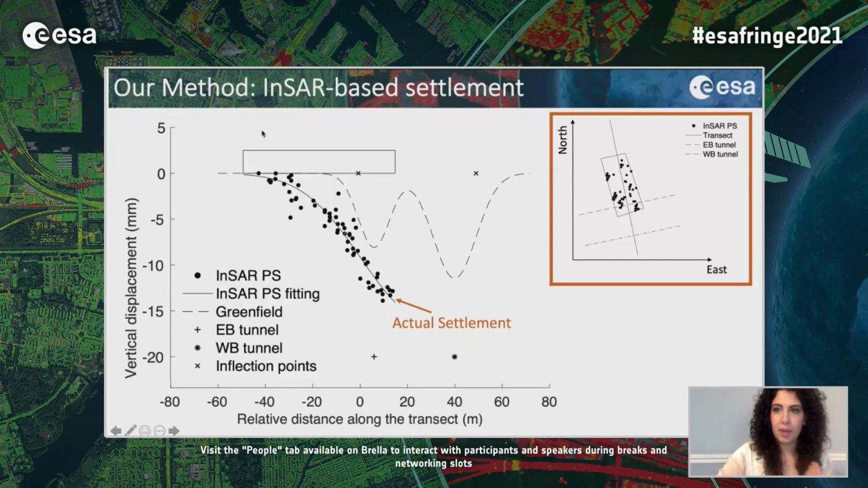We project the line of sight displacement to the vertical direction to infer the vertical displacements, and we interpolate this vertical displacement using a modified Gaussian function that is based on the greenfield settlement profile previously calculated to retrieve this continuous line. This continuous black line corresponds to the actual settlement profile of the building.